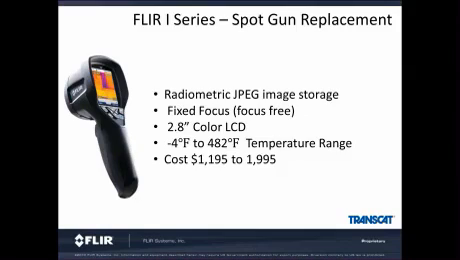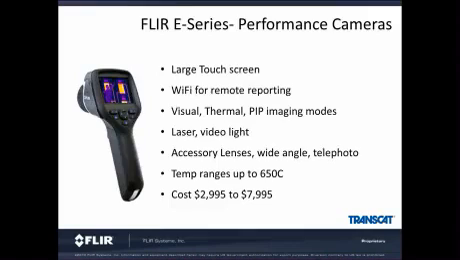But it's also fixed focus, or what we would call focus free, so it's very simple to use. It has a 2.8-inch color LCD and a max temperature rating of 482 degrees. It's very affordable, with pricing ranging from $1,195 to $1,995.